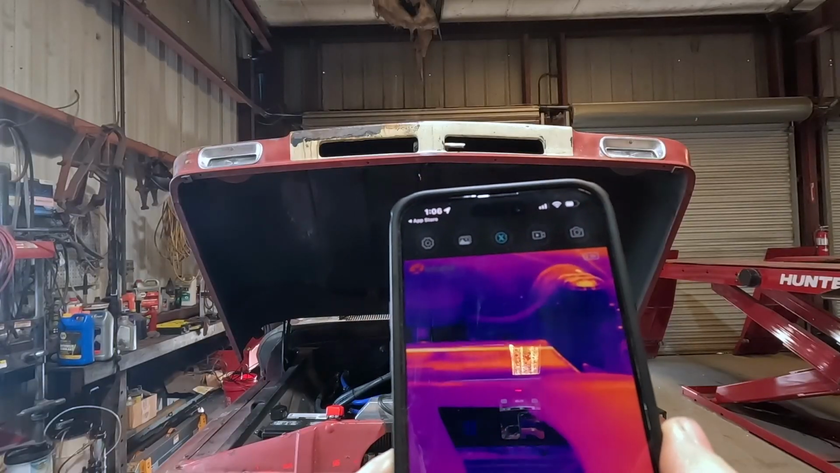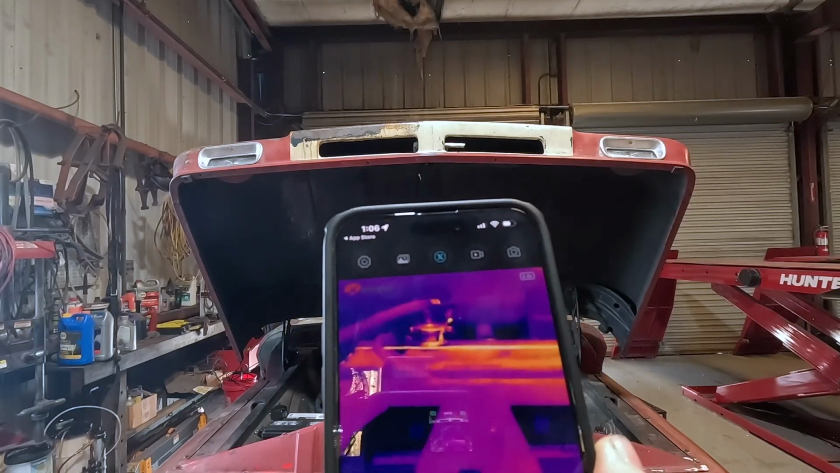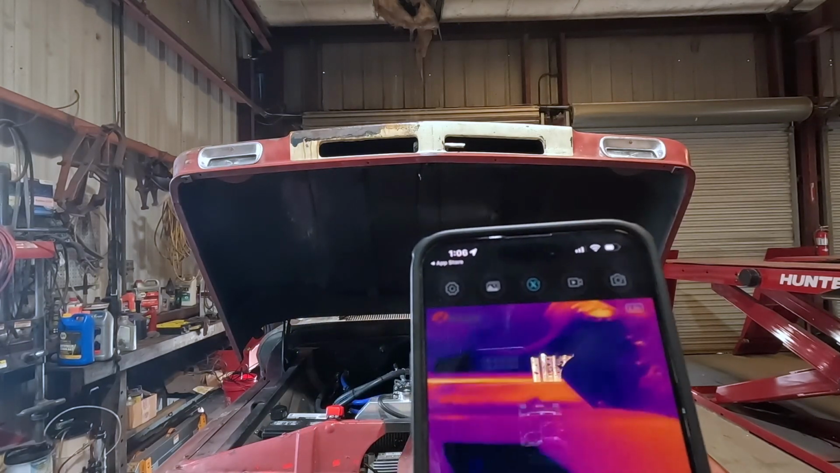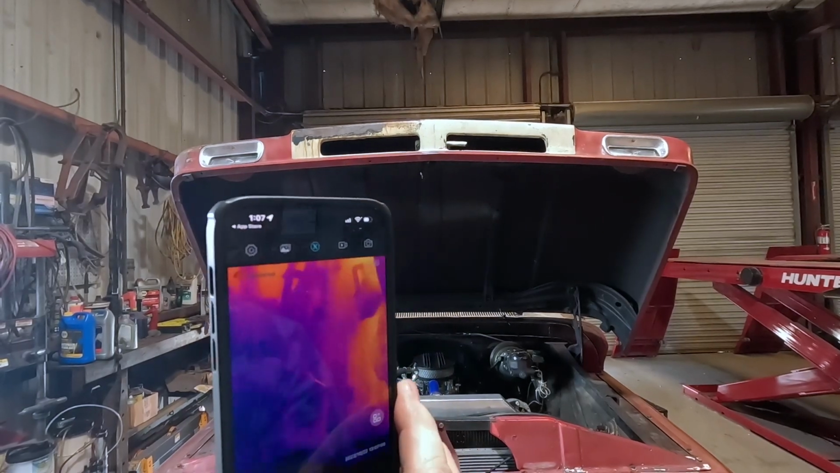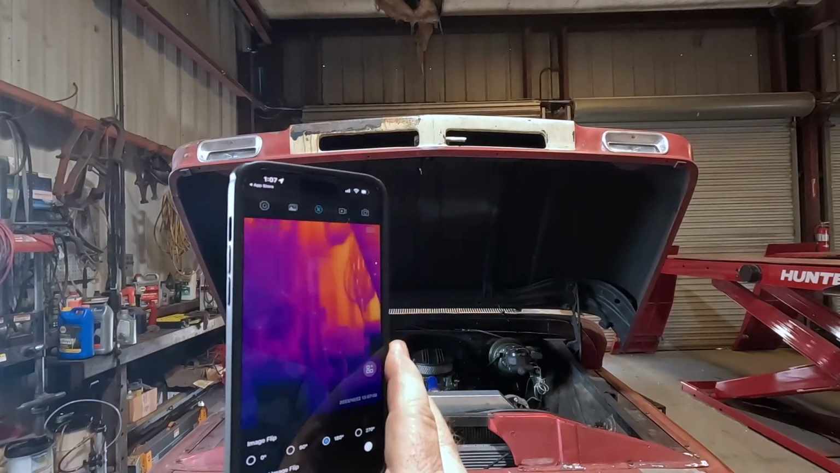It gives you the illusion that the radiator is really hot, but it's only a little bit warm in relationship to the radiator support. For this wall, same thing. This wall's getting sun quite a bit. Hotter at the top than it is at the bottom as well.